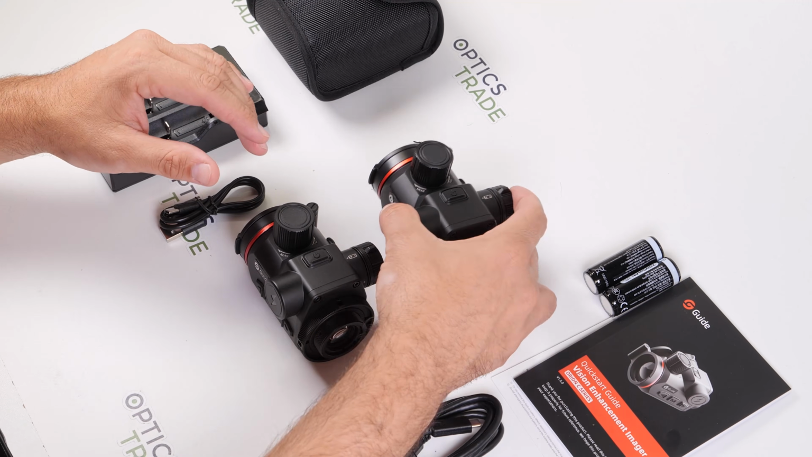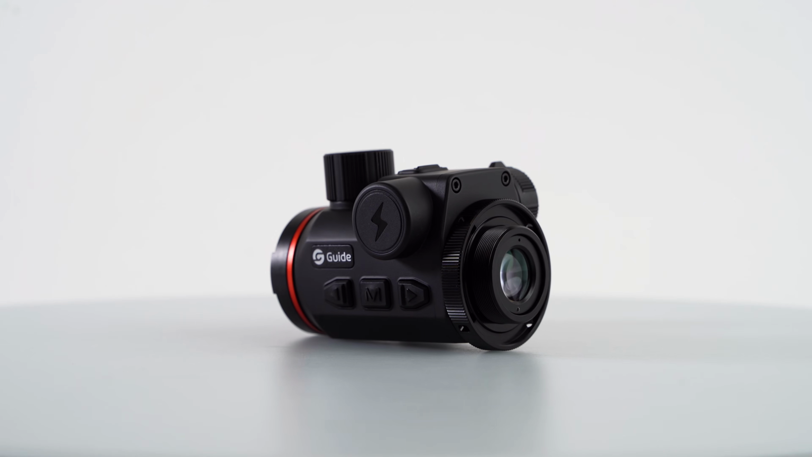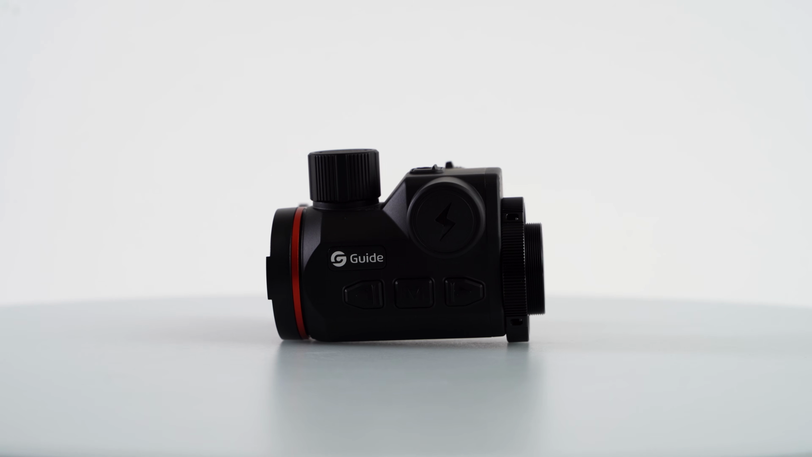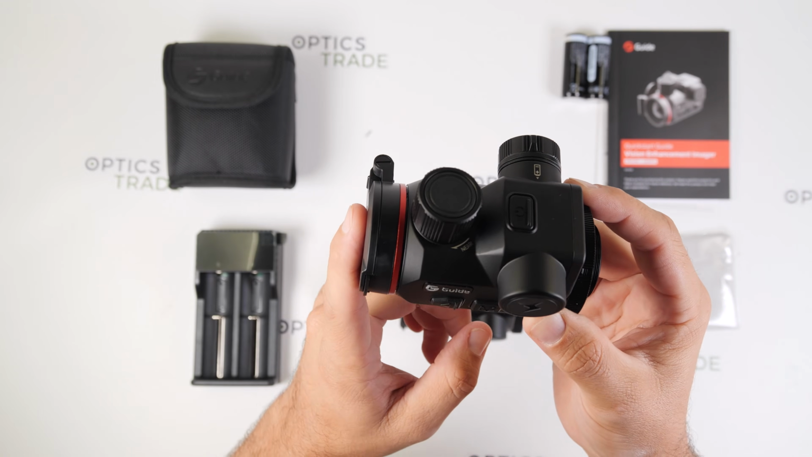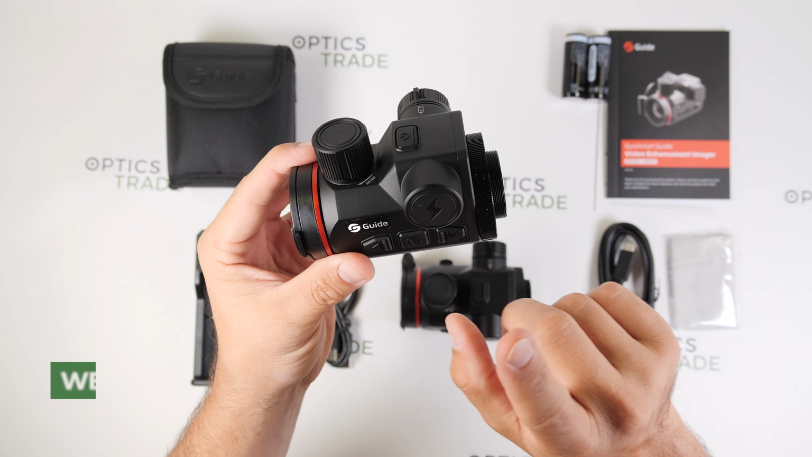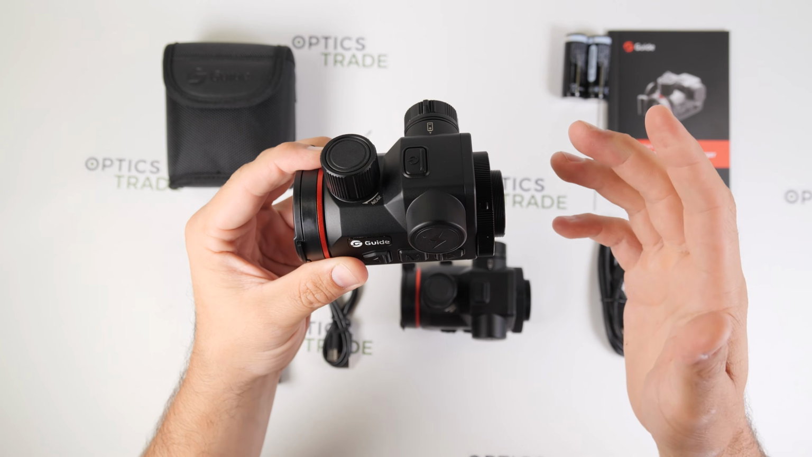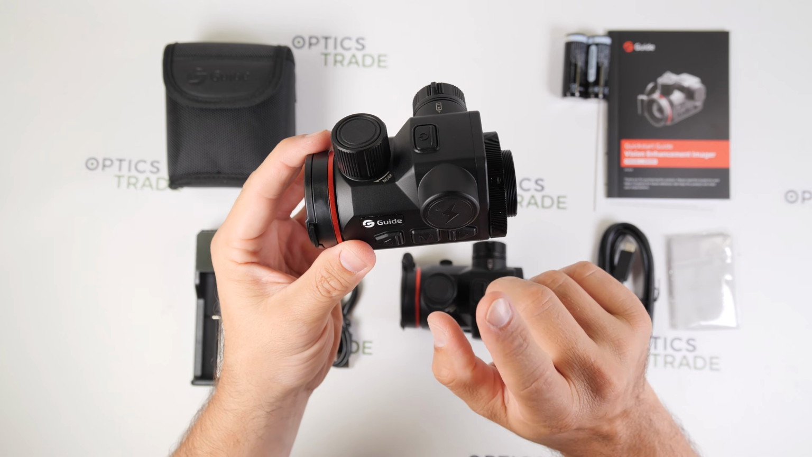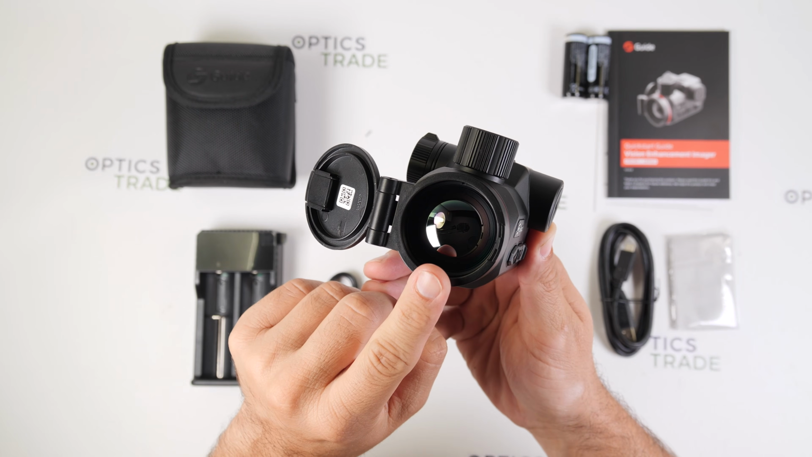Now, the housing of these devices is made from magnesium, making the Orion C both lightweight and extremely durable. And despite its rugged construction, the devices weigh only 285 grams without the battery, which is genuinely impressive for a thermal clip-on with a 35mm objective lens.